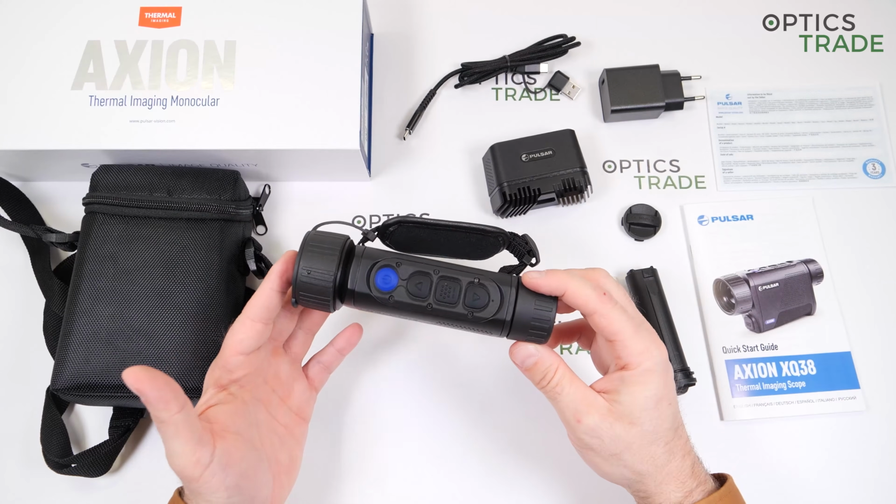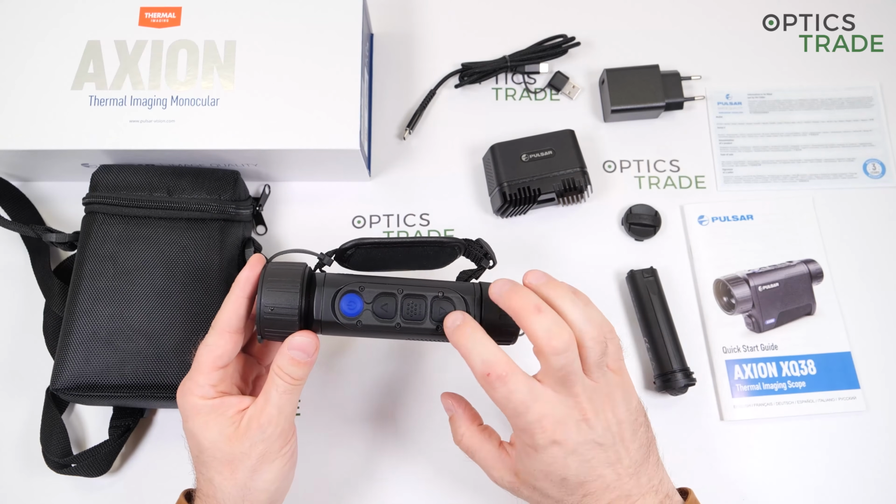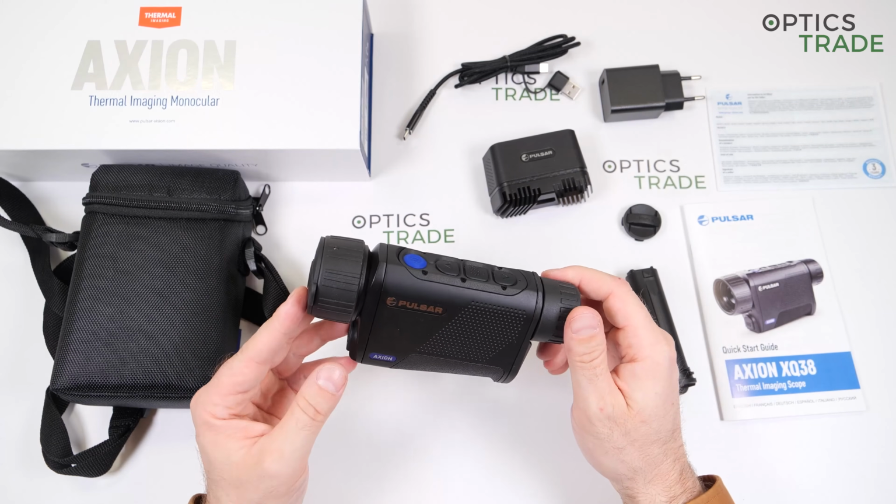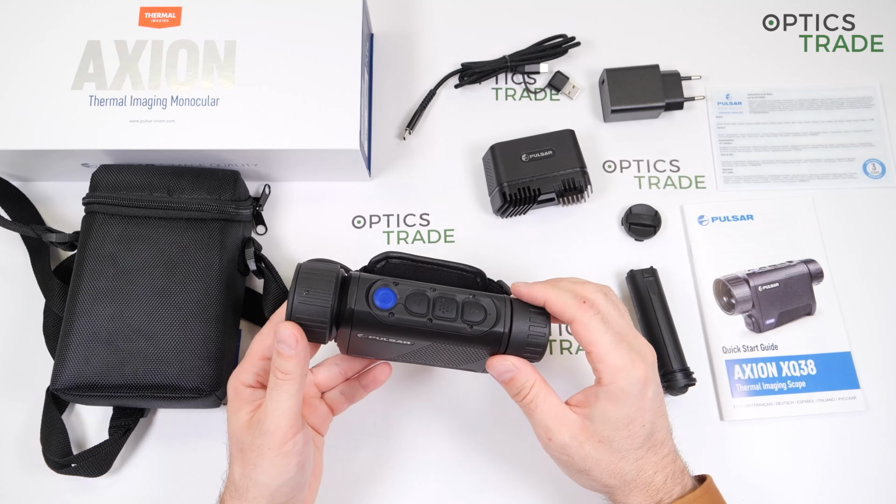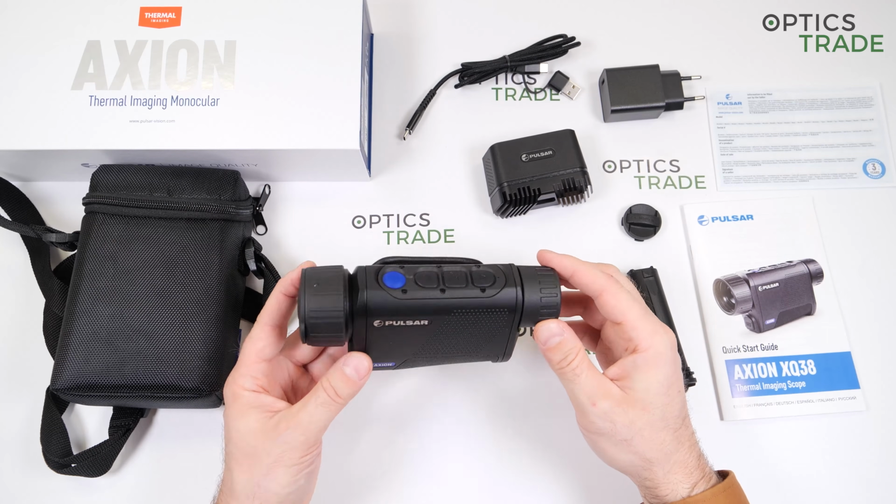Startup time is approximately 1 second, and you even have a small LED indicator here when the device is turned on. A really great feature, much better than, let's say, on the Helions, which lack any indication that the device is on. The device also has a sleeping mode and has Wi-Fi connectivity capability.